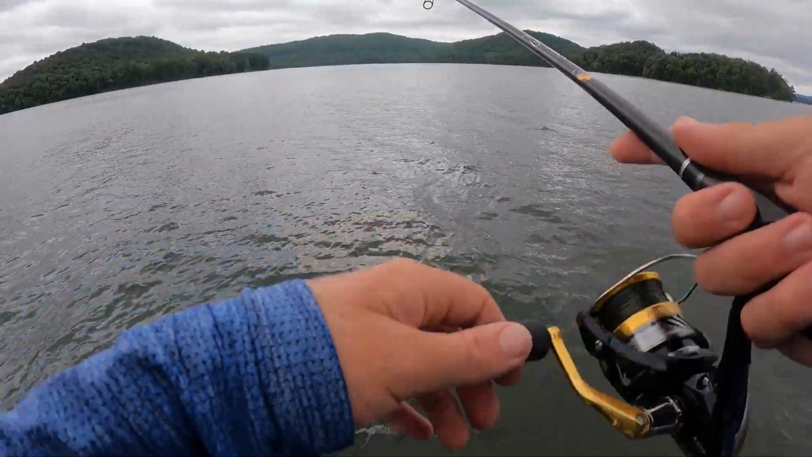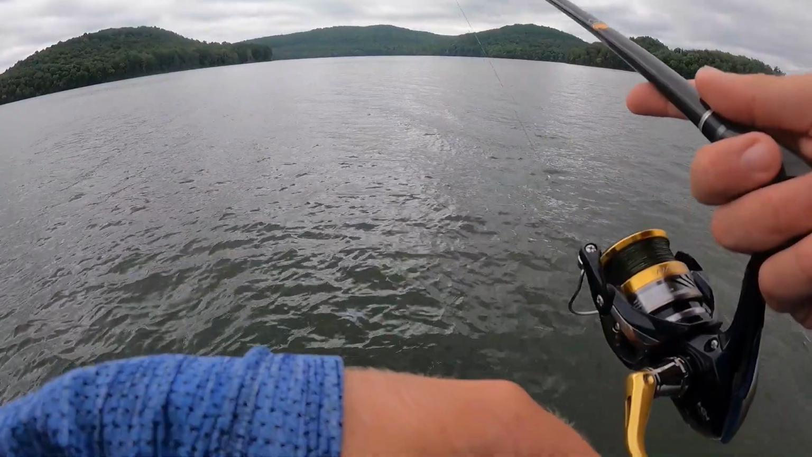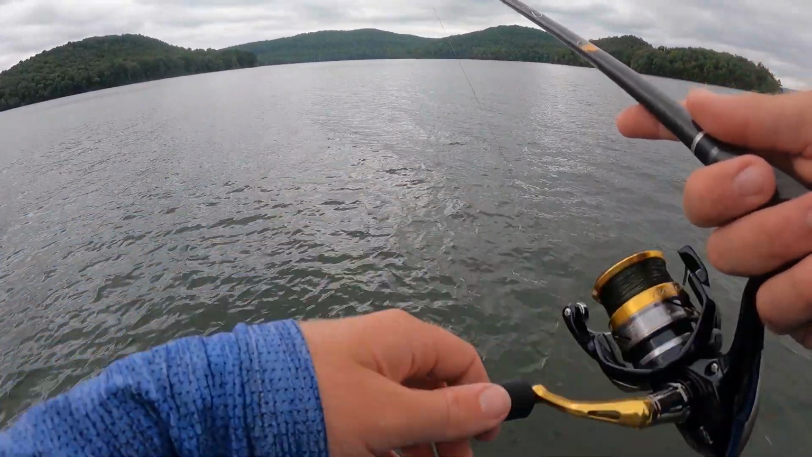We've caught 2 so far. Let's see if we can get a couple more. I bet we can. I mean, that was the first 2 casts right there on that school. So let's see what we can do.